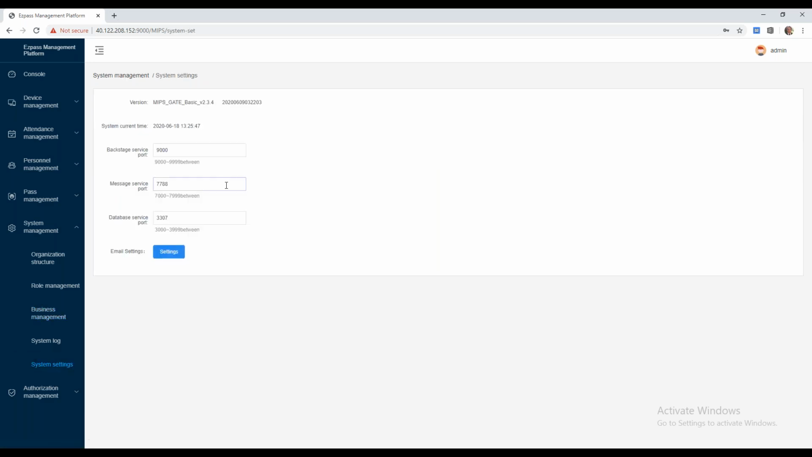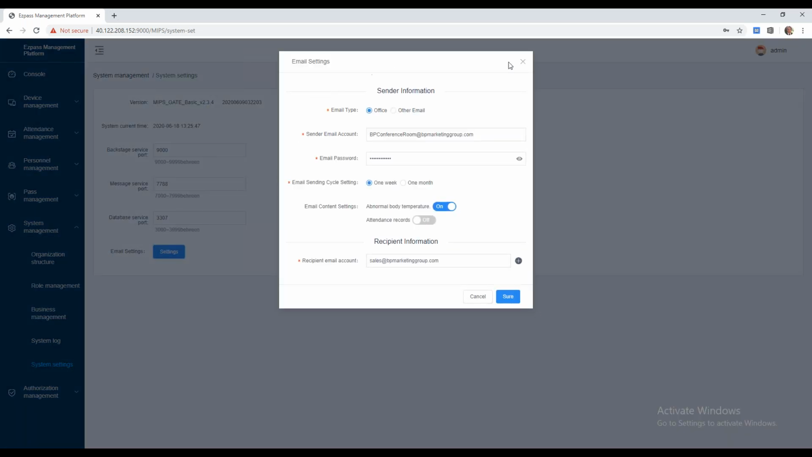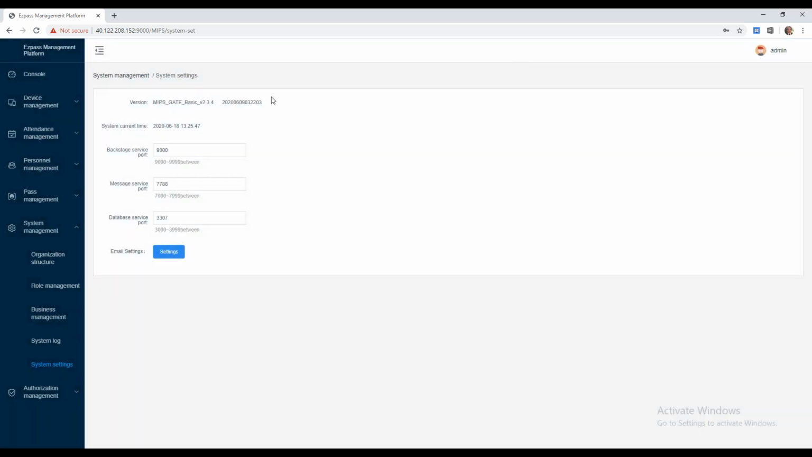What's also useful as a new feature, we actually now have email notifications within this system. So we can now allow for an abnormal temperature reading to trigger an email to be sent out to maybe a specific group of emails for security purposes or what have you. We can also send attendance records if you want to use that feature via email, which is very helpful. But that really concludes my overview presentation of the software and the device hardware.